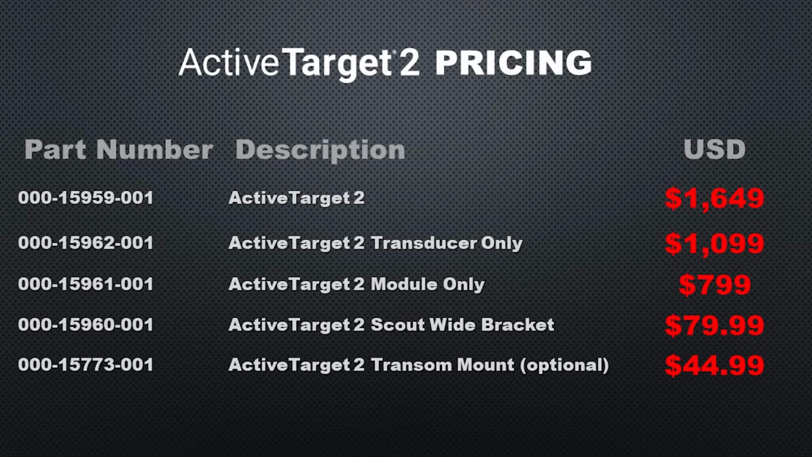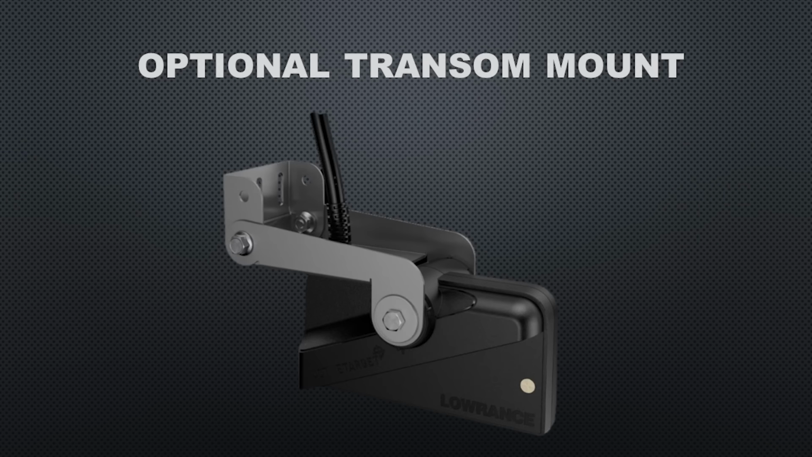Now, as far as pricing goes, we're at the same point we started out with ActiveTarget 1. $1649 will get you the ActiveTarget 2 system. And remember, if you want to use the 3 new views that are available to HDS Pro, you'll need to double that number. And their optional Scout wide bracket is $80 to add that. There's an optional transom mount bracket as well.